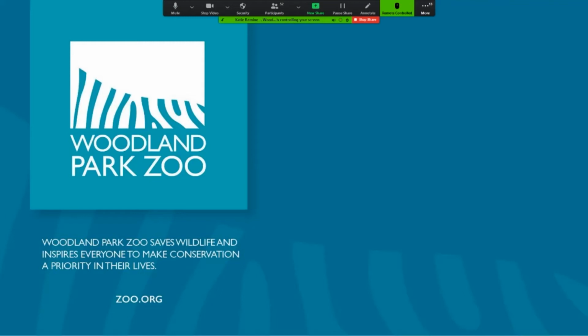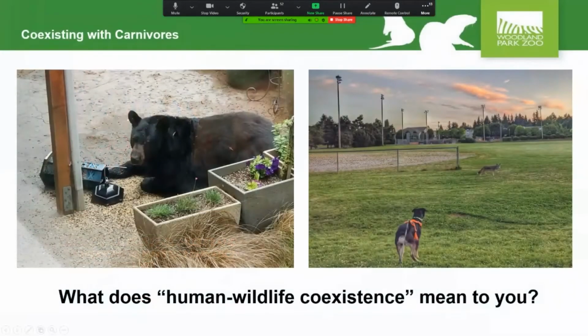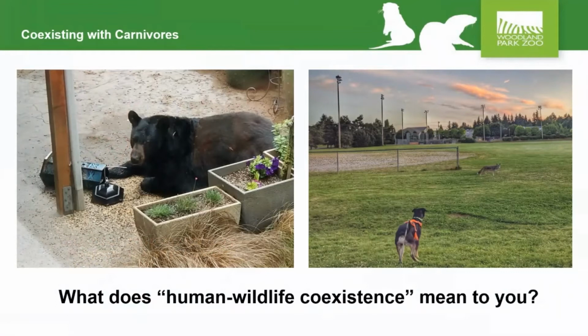So we've talked a little bit about how we use these photos. Let me give up remote control. There you go. We've talked a little bit about the kind of data that we're getting from these photos, and Gina talked about using the information to help with management plans for different properties. But one of the project goals is also to really think about how we coexist with these urban carnivores.